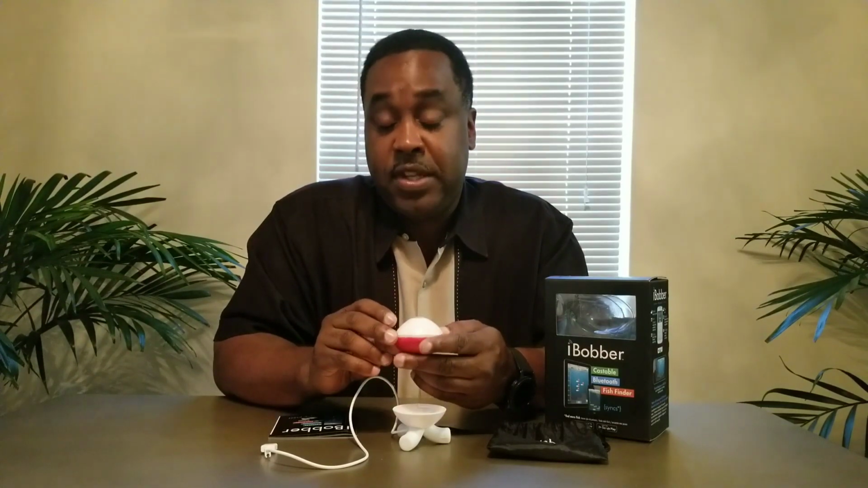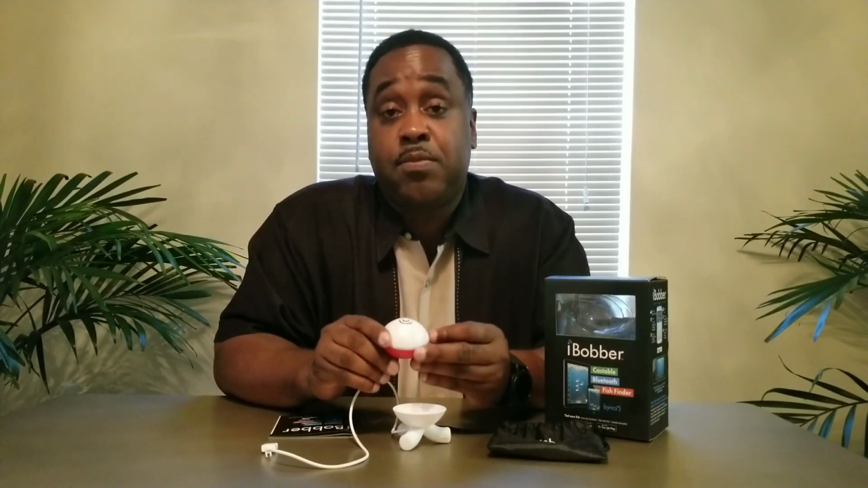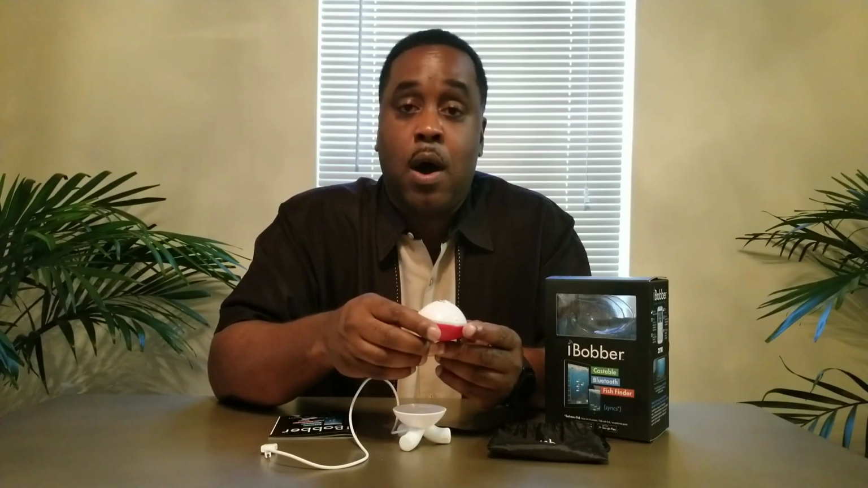Now that's pretty significant, because if you don't have a boat and you are restricted to the bank, pretty much you just have to sit in one spot and just hope that the fish will bite. This pretty much evens out the playing field. You're restricted to the bank. You can hook this up to a fishing pole and you can cast out and you are able to see what's going on down there.